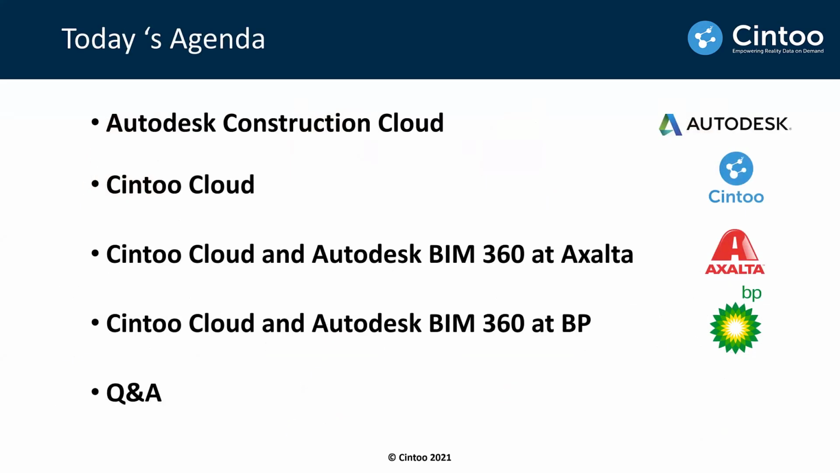Briefly to go over today's agenda, Autodesk will give a brief presentation around the Autodesk Construction Cloud and what that means for their customers. Next, we will talk about Cintoo Cloud, a brief overview of how it can help bring together Autodesk BIM 360 and Autodesk Construction Cloud data using laser scanners. Next, Axalta will talk about how they use Autodesk BIM 360 as well as Cintoo Cloud in conjunction to help perform on their projects. Then Tony with BP will also talk about how they use Cintoo Cloud and Autodesk BIM 360 with Autodesk Construction Cloud. And finally, we will follow up with a Q&A session.